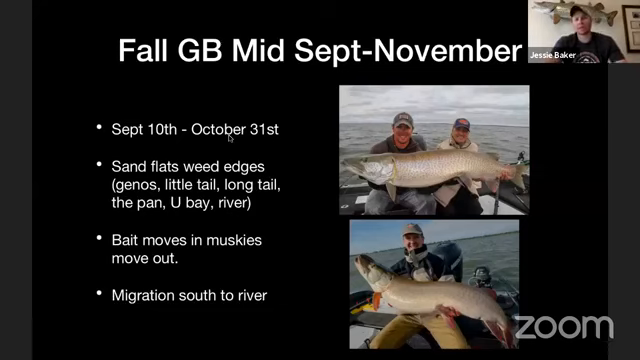But what happens now is our main forage for these muskies in Green Bay is shad. We've got a huge shad population, and our shad are fairly small, anywhere from 2 inches up to 6-8 inches. That's why our fish like those smaller profile baits. The shad start to move south towards the Fox River, where they spawn. Shad spawn in the fall. So they start to move south, and our fish basically pull out of the weeds from the perch and start chasing the shad down south in the bay.